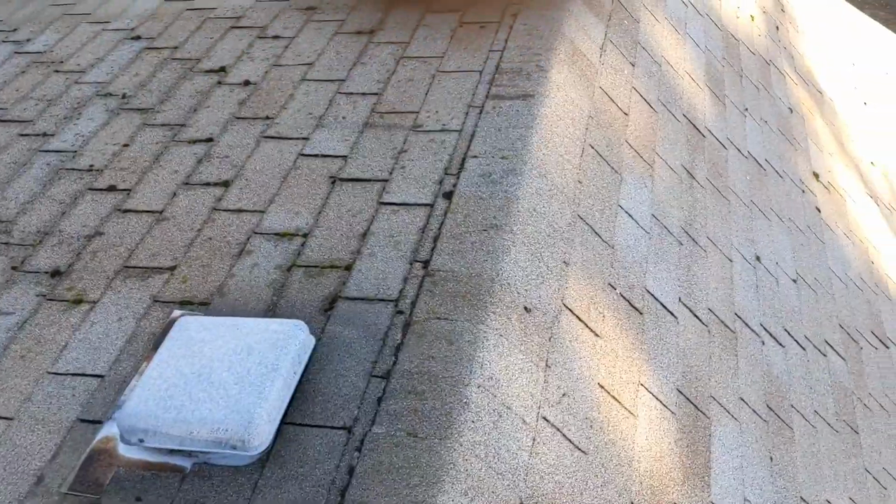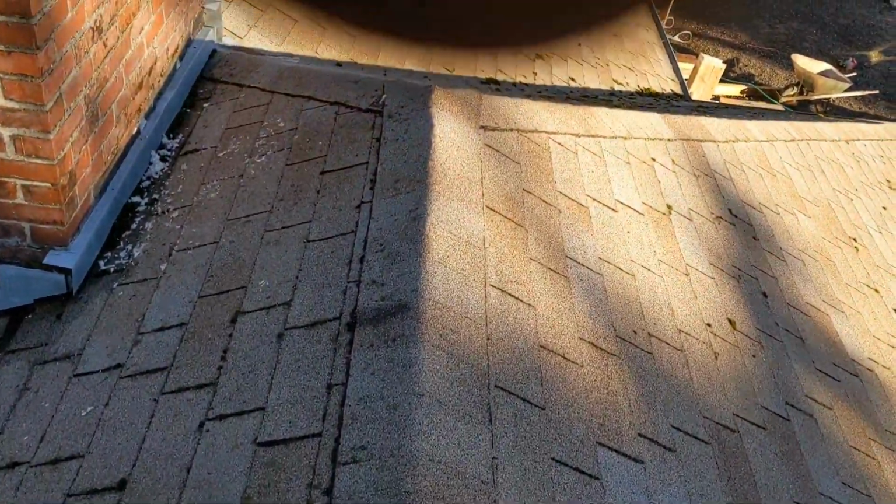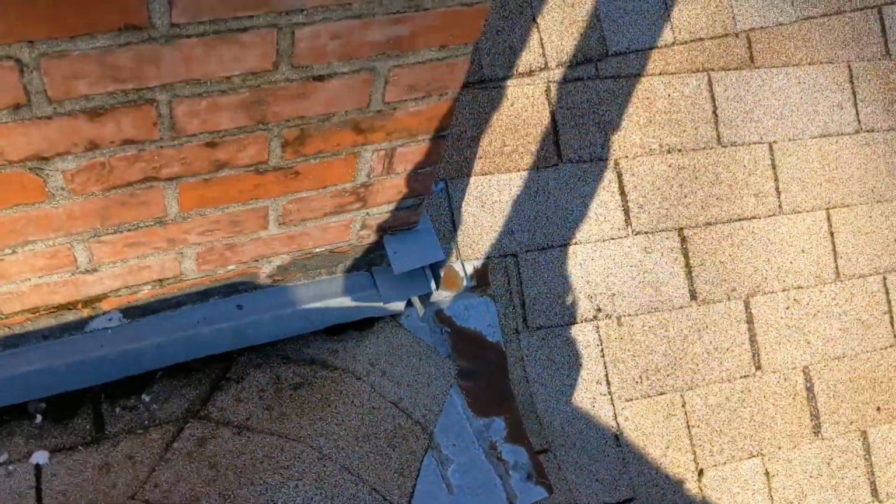But the attic actually did feel pretty well ventilated when I went into it. There was almost no heat buildup at the ridge, which is a really good sign. And there was no damage to the insulation. It all appeared to be in really good condition.